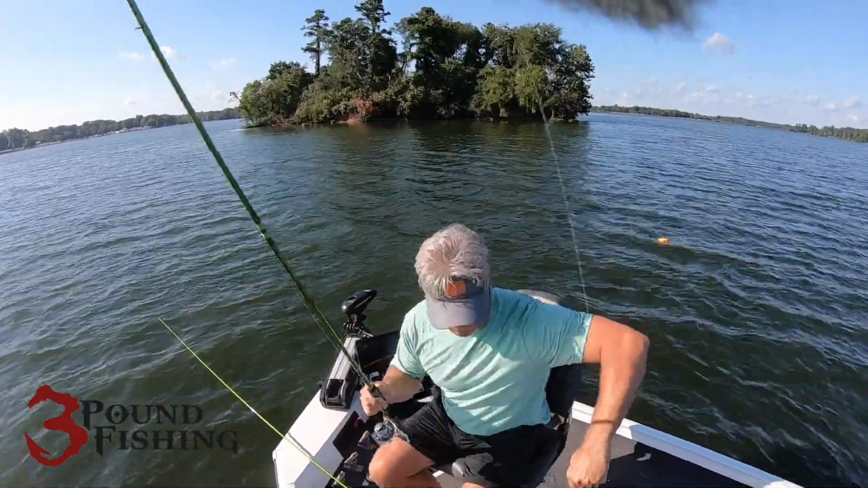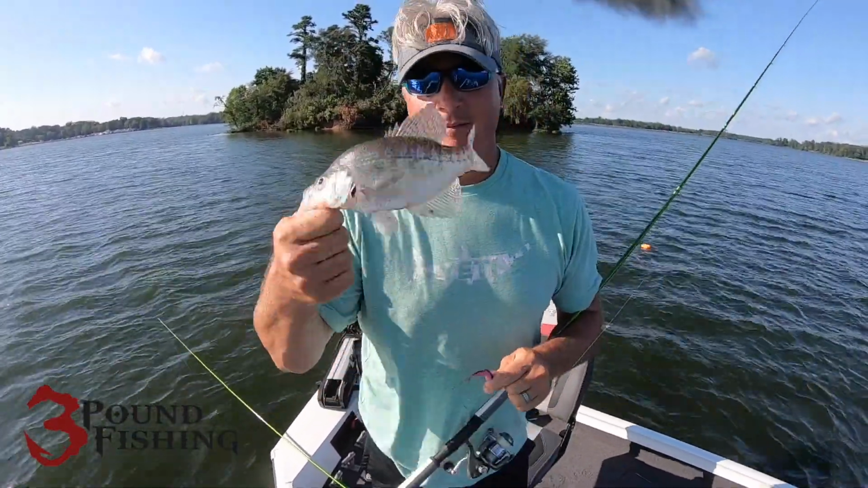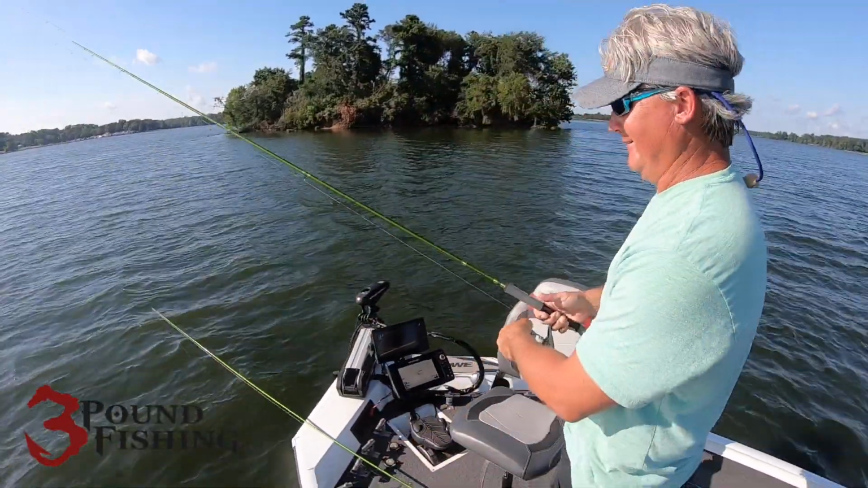Boy, I don't know if that cool front gotten biting, but I'll tell you what, this is different. This is small fish again, but definitely has changed since yesterday, 2 days ago.